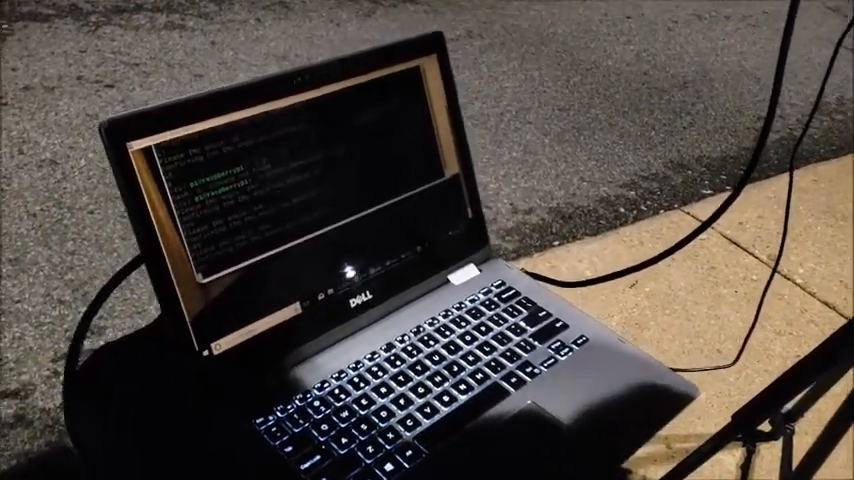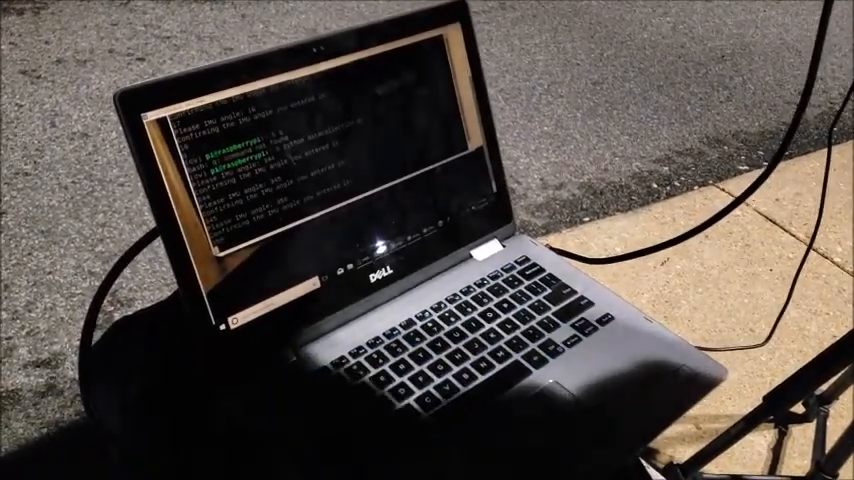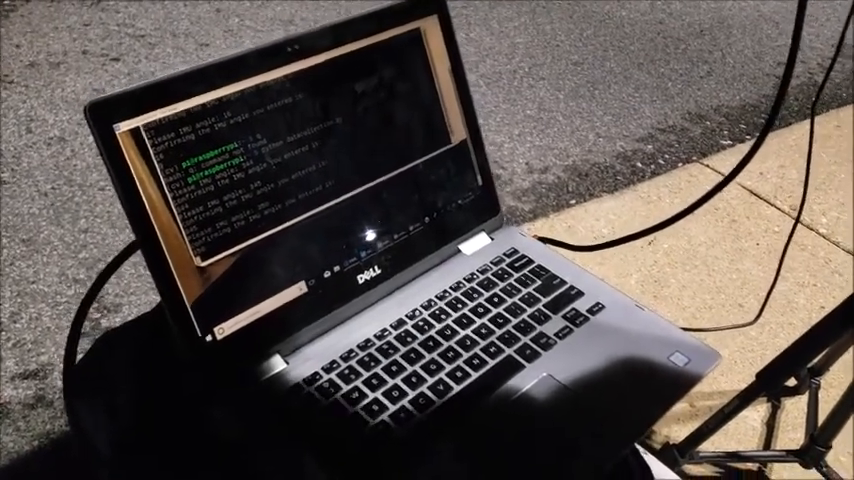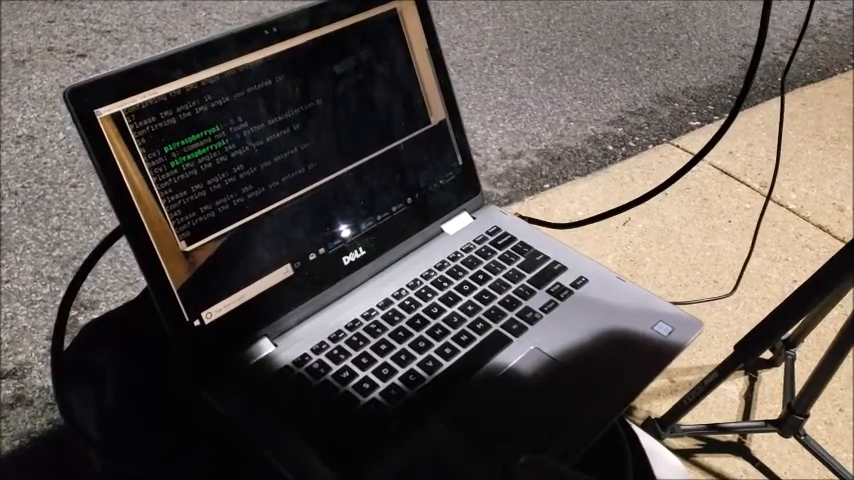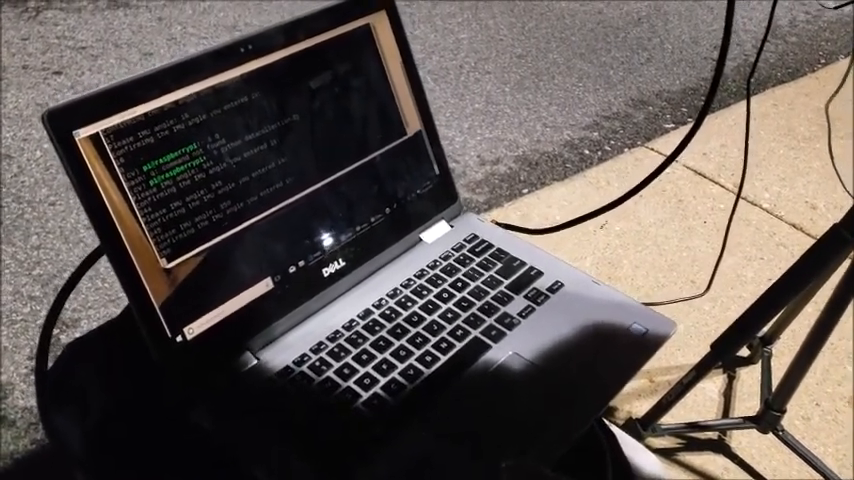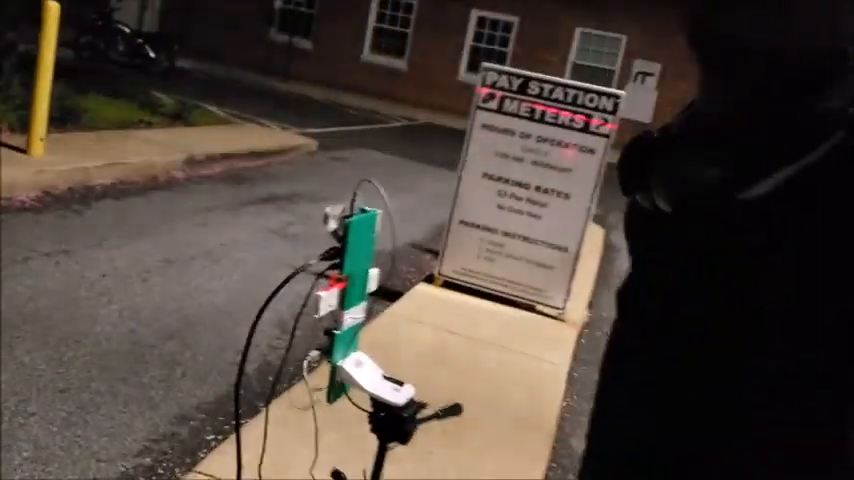Wait for it to load it in here. Sometimes it loads a little slower than other times. And then there we go. So that's it. And then I'll show you me doing the side and the back also.